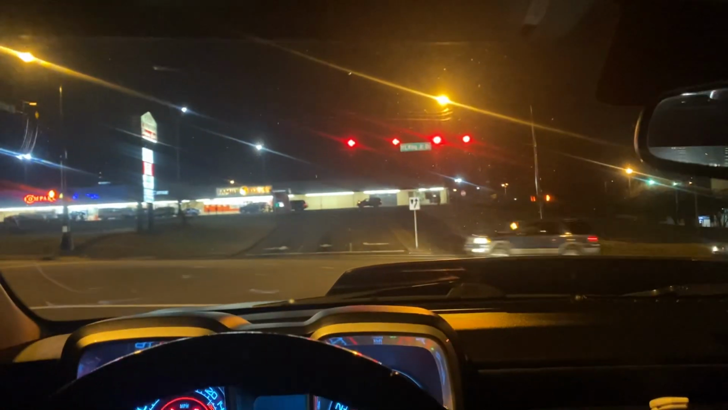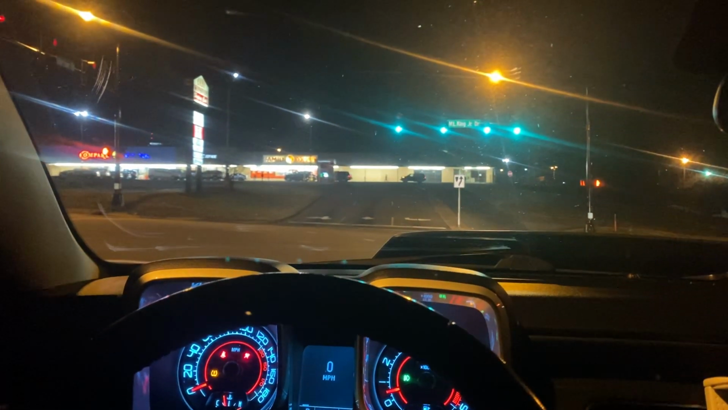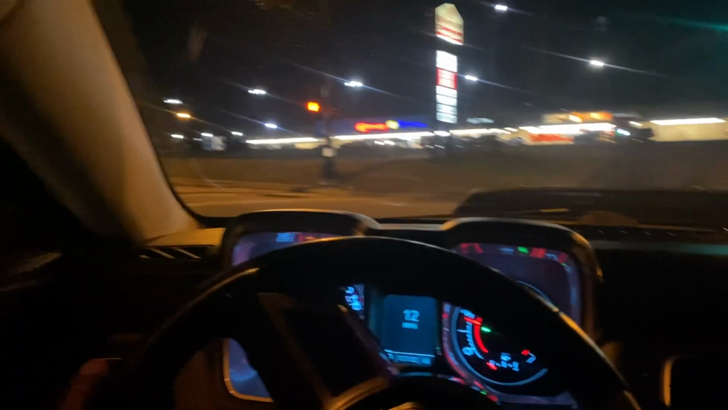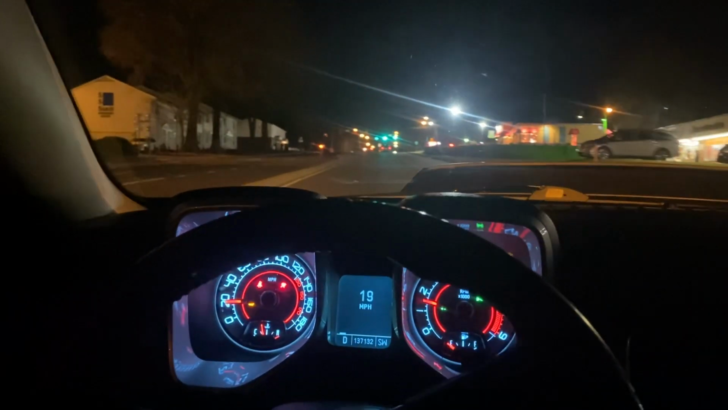Look, big Audi. Big Audi. I'd get an Audi too, but it gotta be the RS. It can't be no regular Audi. It gotta be the RS, the fast one.